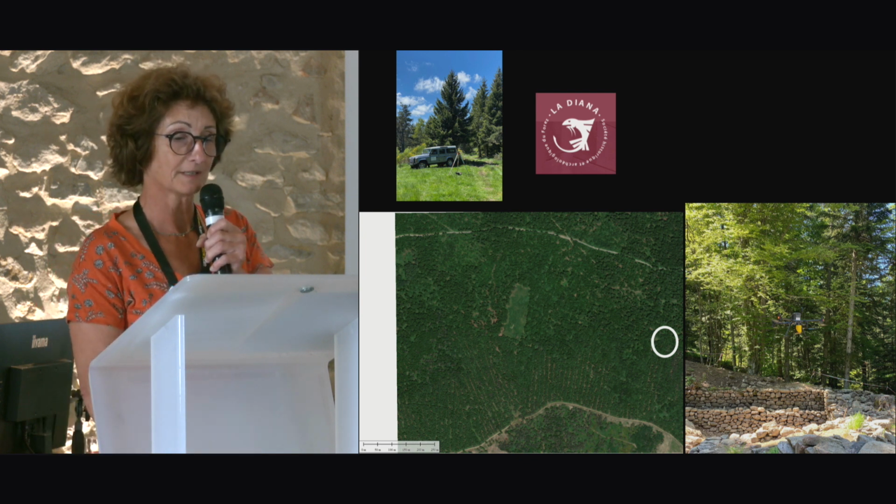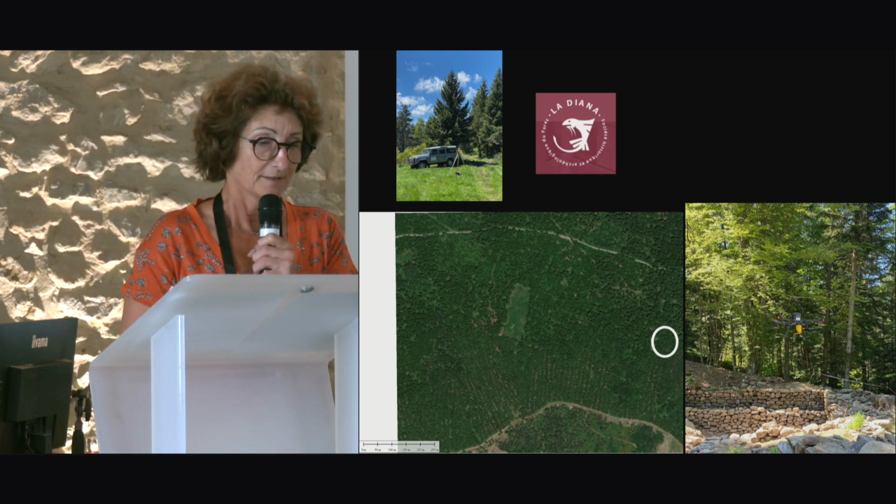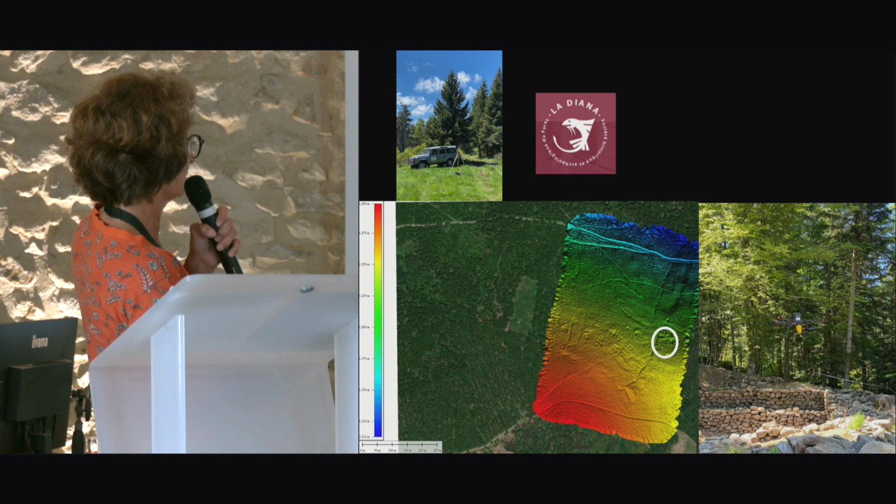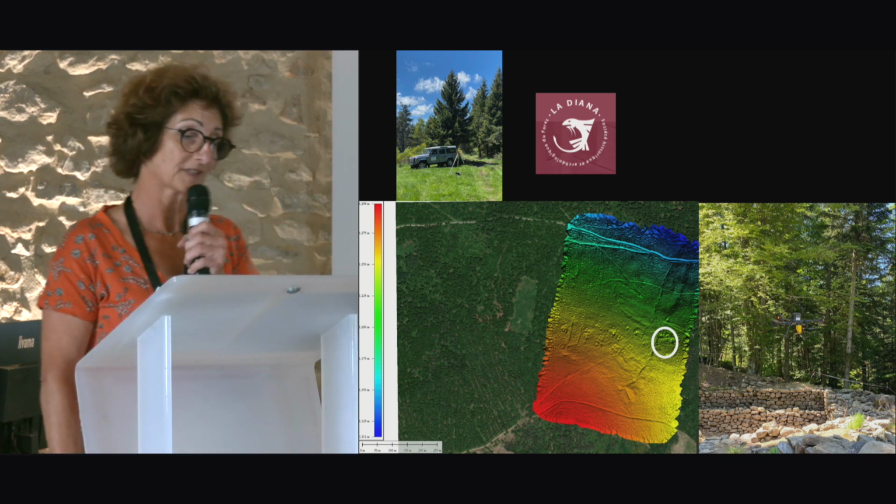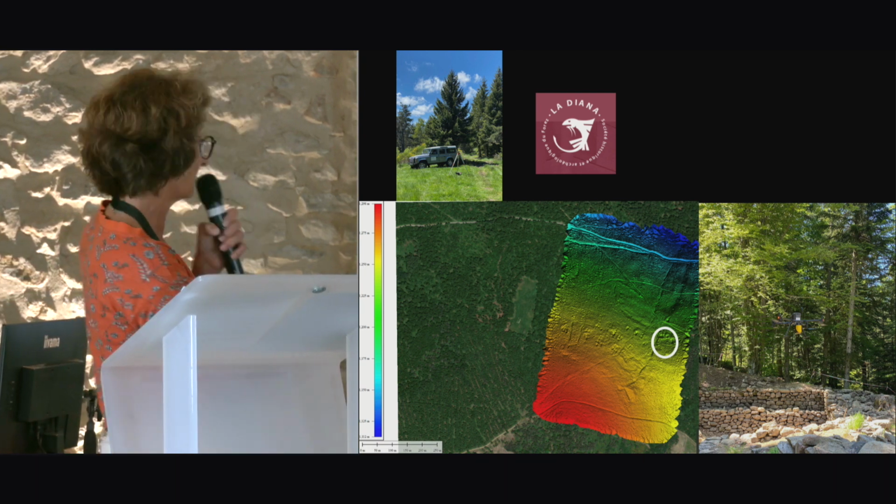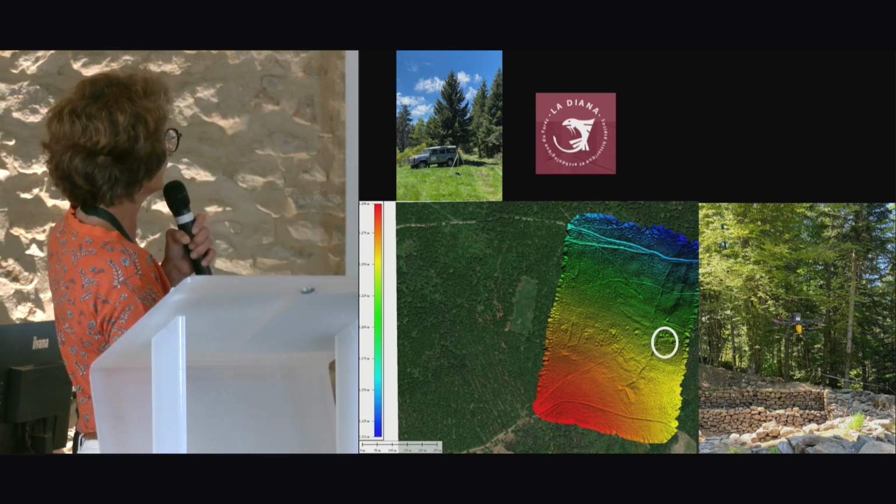This known habitat under excavation is probably medieval. The DTM, so here is the excavation. The DTM of the same slope over 60 hectares makes it possible to locate other houses with the same LiDAR signature. So let's stay in the mountains.